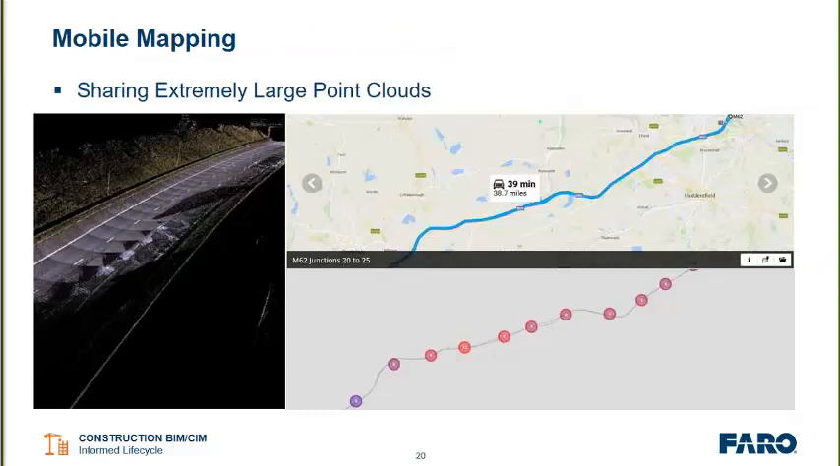And finally, I want to highlight our mobile mapping customers. They have found WebShare Cloud capable of handling these extremely large data sets that they work with. And you can see right here, we have one that is almost 39 miles of scanned roadway and the surrounding areas. So WebShare Cloud has really proven itself to be able to handle just about any point cloud data you can throw at it.